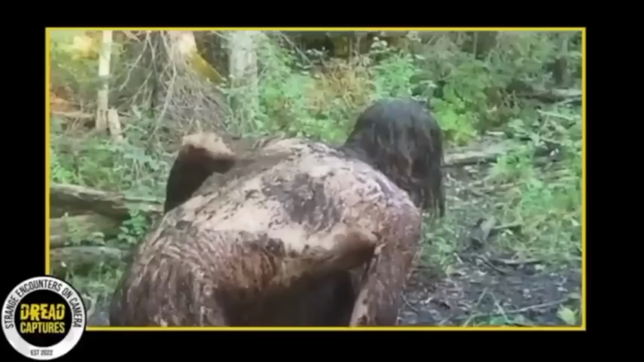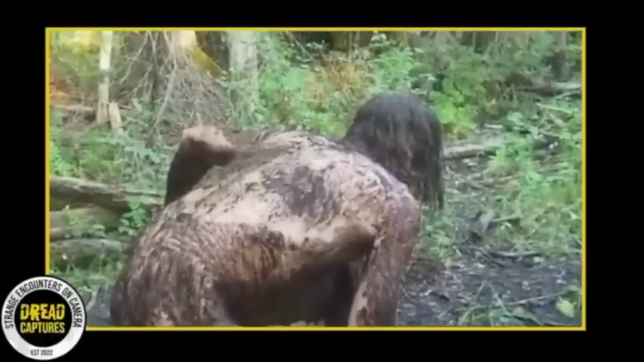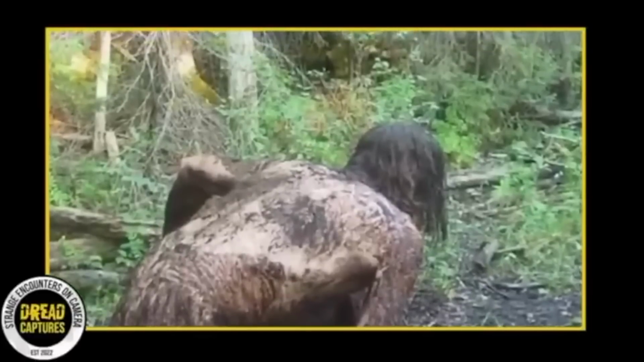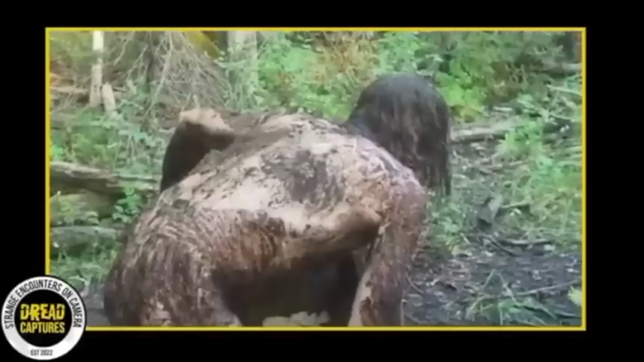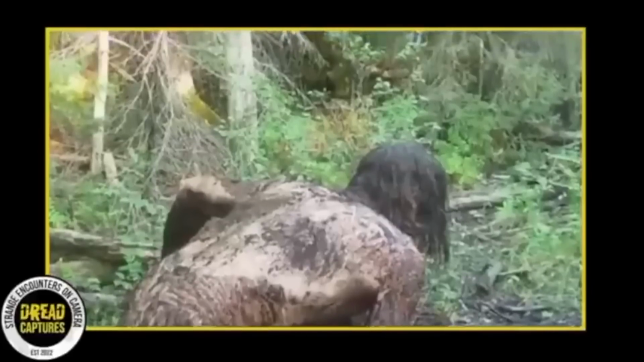Unfortunately, we don't have information about where the image was captured. So, what's your take on this? Could we be looking at a real-life skinwalker in the midst of transformation? Or perhaps it's just a human caught in an unusual situation in the woods. There's always the chance that it's an elaborate hoax, too.